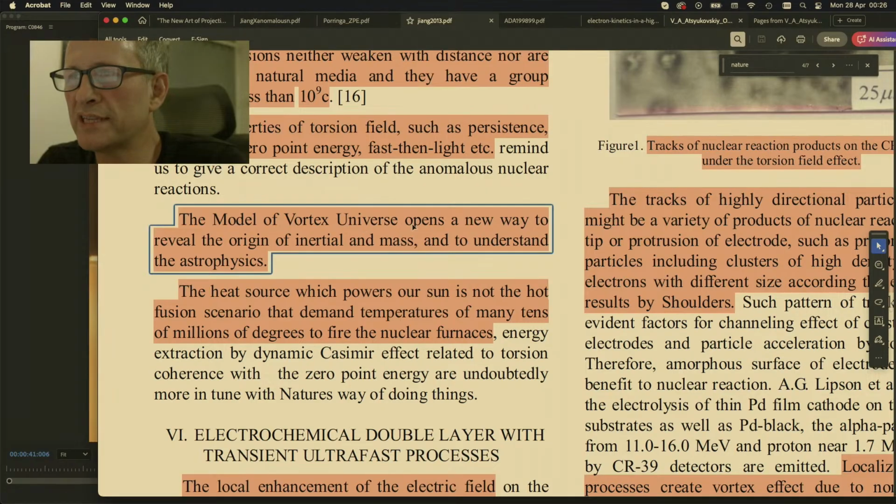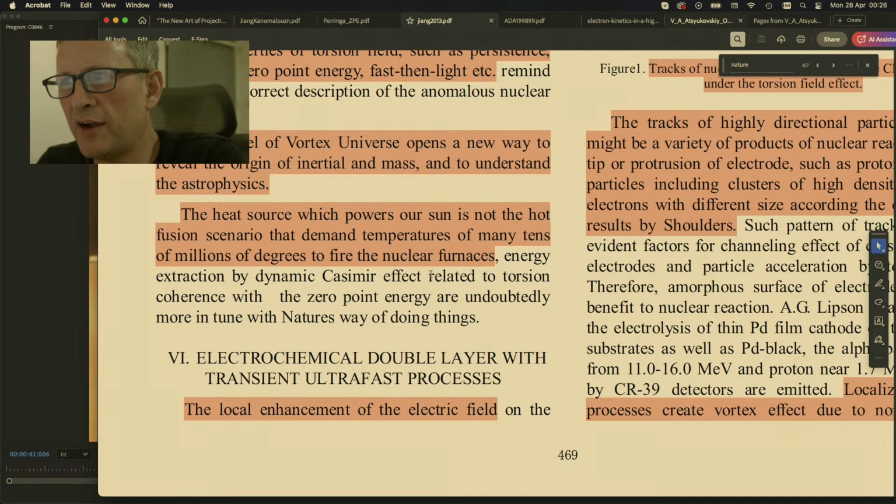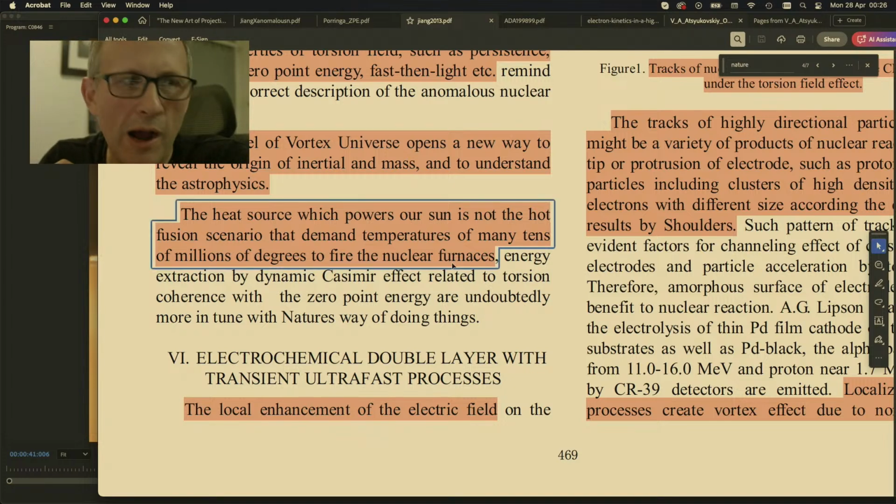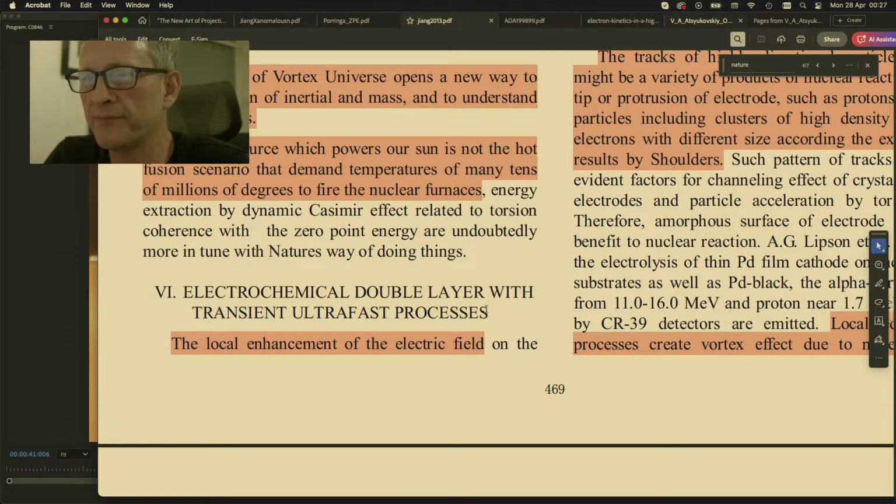The model of vortex universe opens up a new way to reveal the origin of inertia and mass, and to understand astrophysics. The heat source which powers our sun is not the hot fusion scenario that demands temperatures of many tens of millions of degrees to fire the nuclear furnace. Boom! I agree completely. Energy extraction by dynamic Casimir effect related to torsion coherence with the zero-point energy are undoubtedly more in tune with nature's way of doing things.